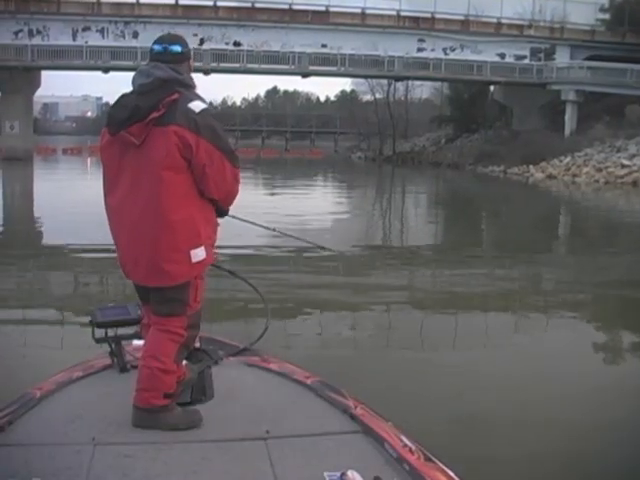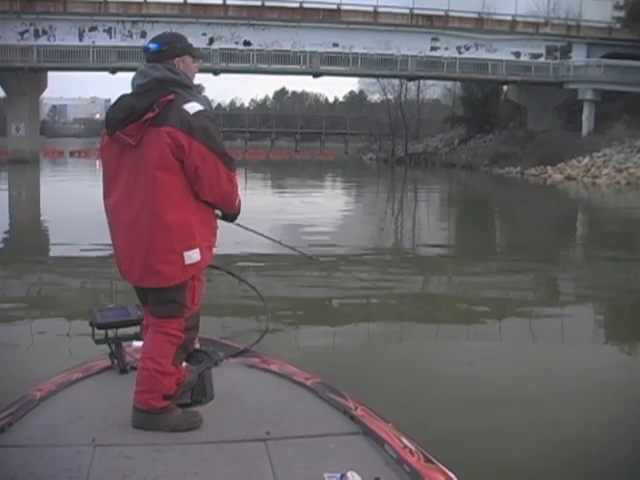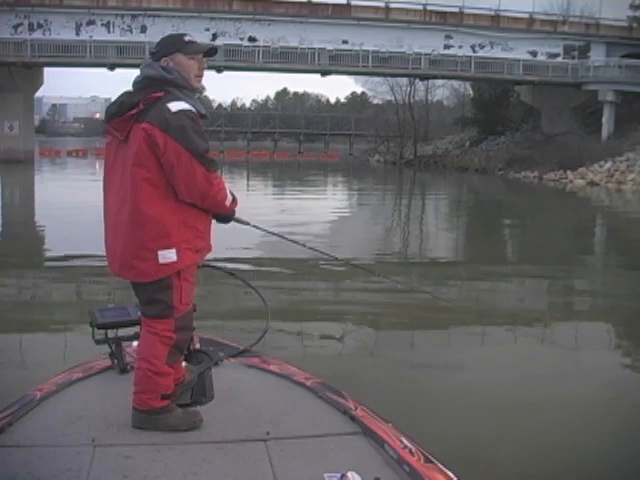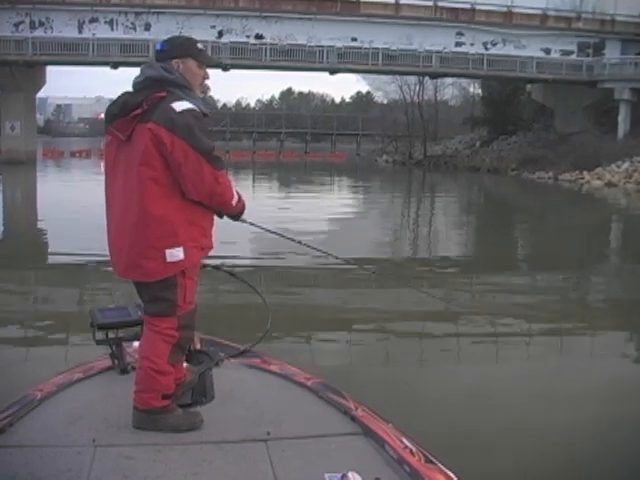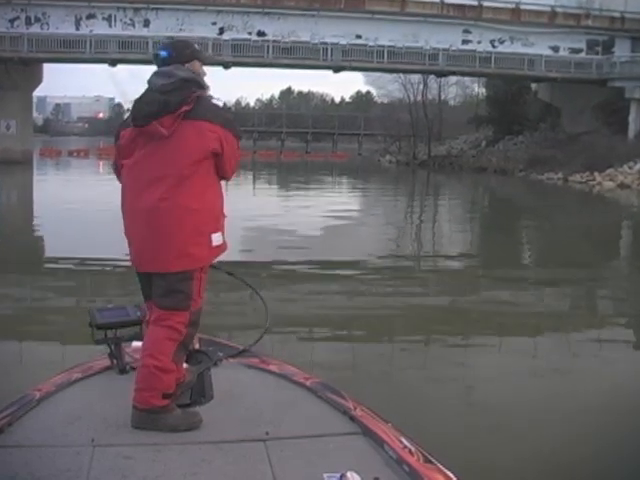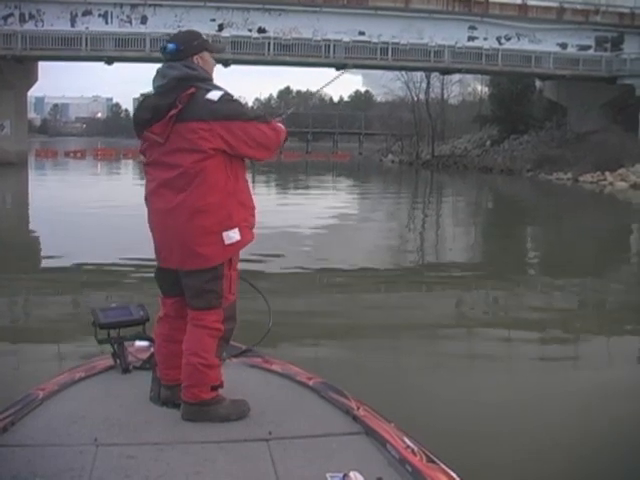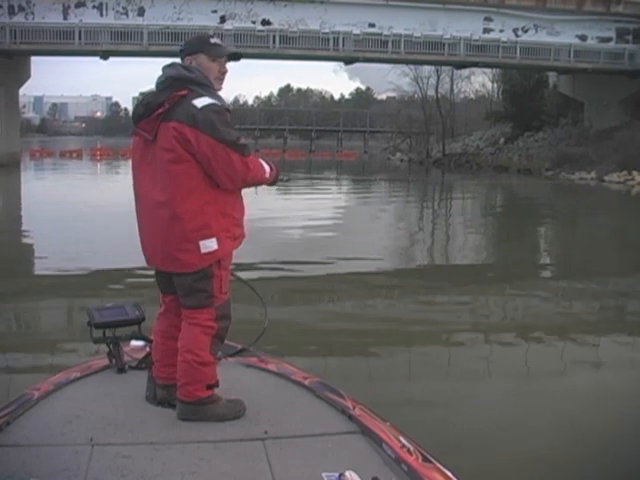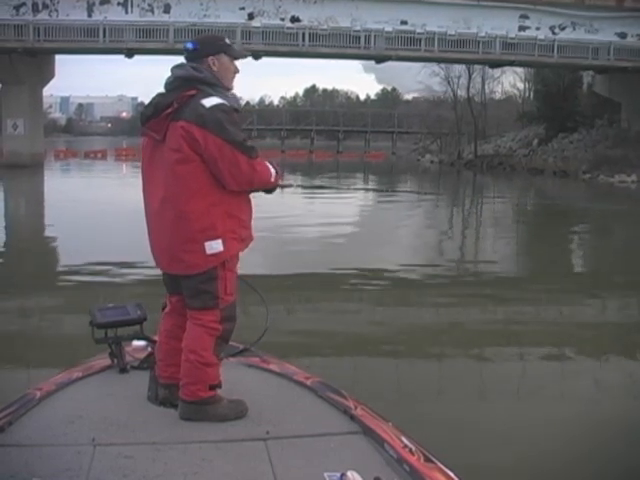Yep. Confidence is so much of fishing. I mean, so much of what we do out here is just, do you have confidence in what you're doing? Do you believe that it'll catch a fish and believe that you're doing all the right things? If you believe that, and if you have confidence in it, then odds are you'll catch fish with it. And that's the whole premise.